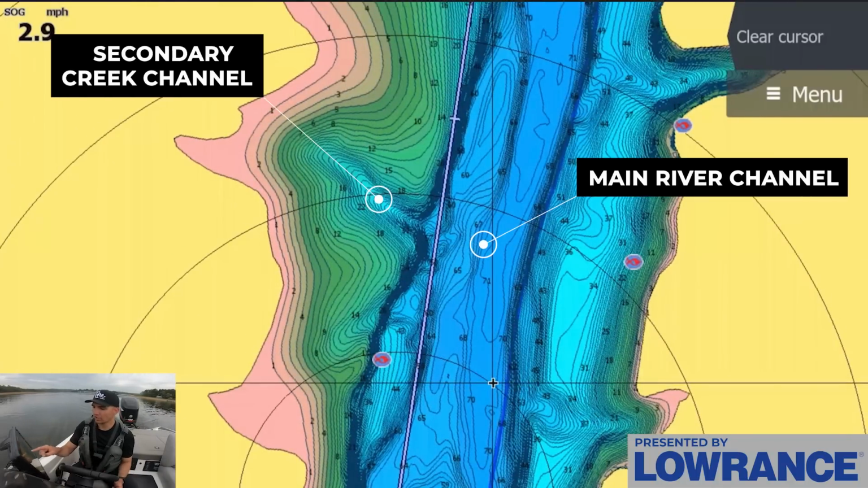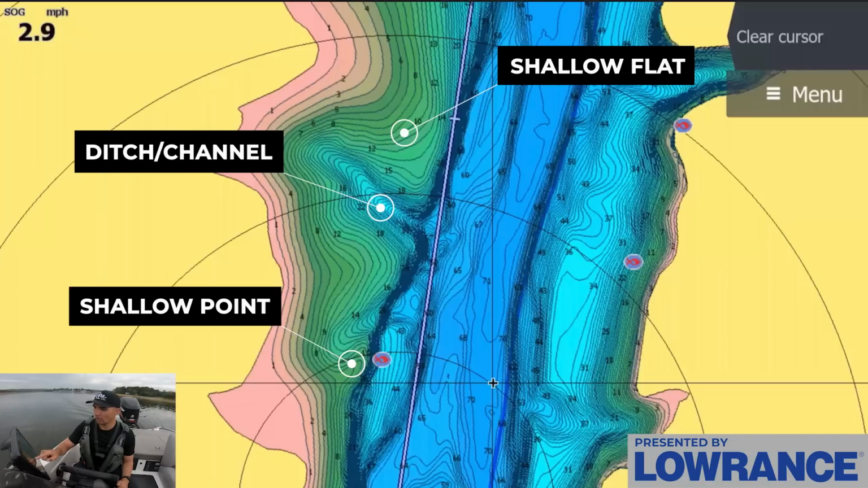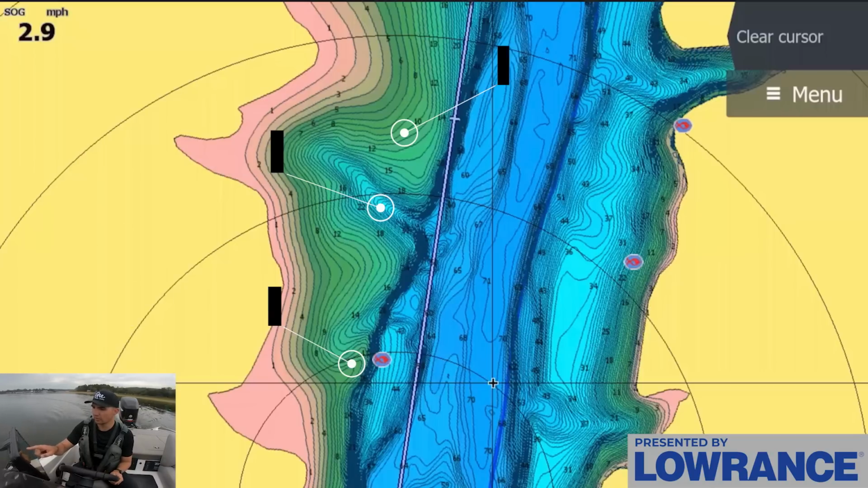I want to find a creek channel that's relatively short because I don't want to have to graph for like 2 or 3 miles. And my goal is to basically graph some of these areas that are right off the main river channel, like this nice little hump or kind of shallow point, and then also graph maybe some of these flats as well as the center of this ditch.